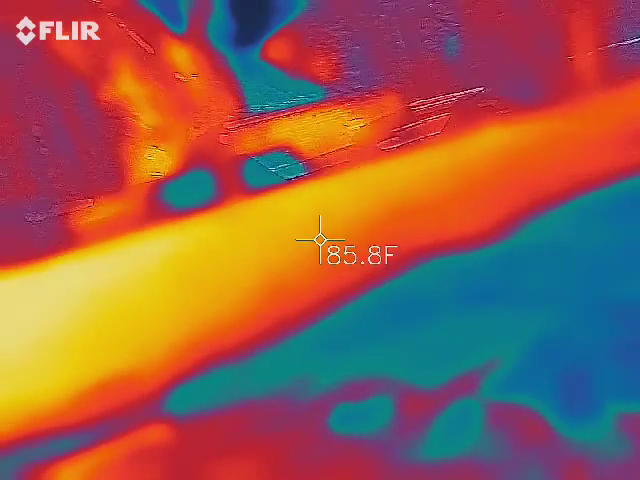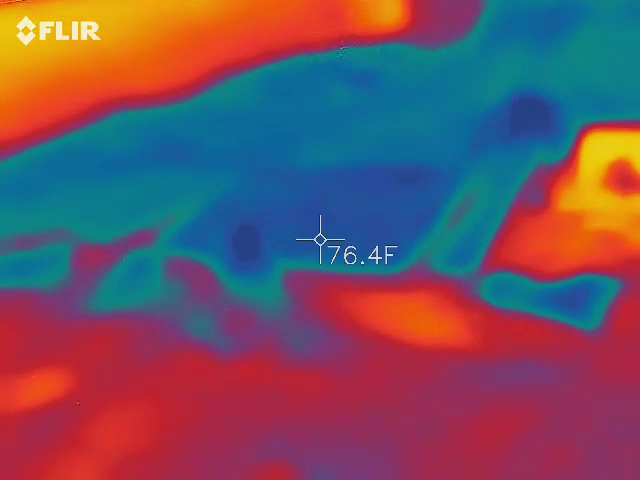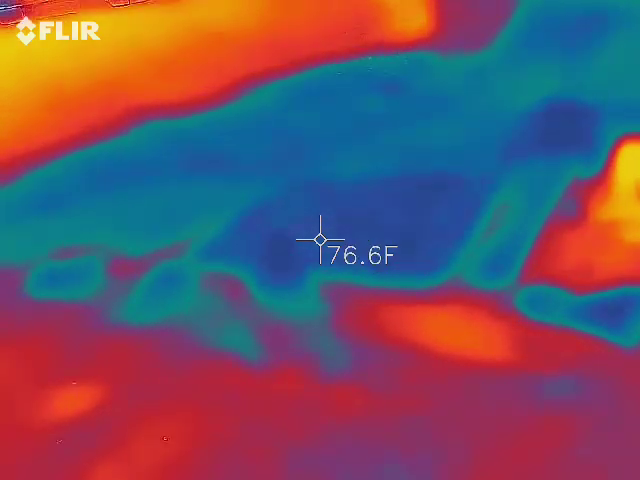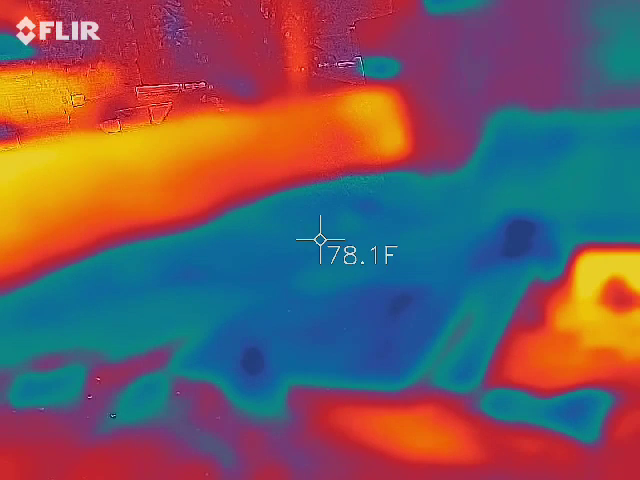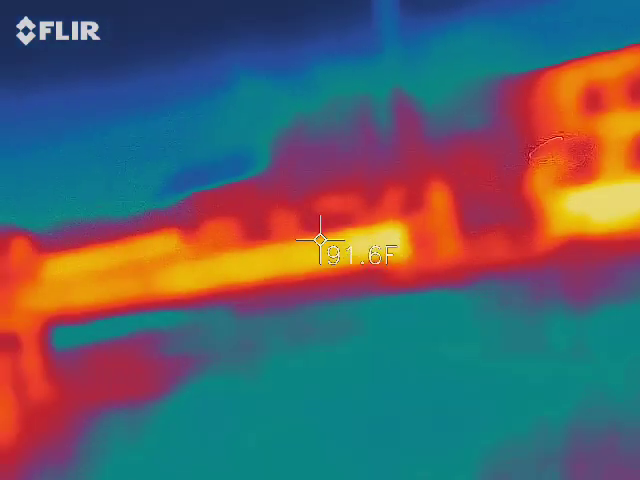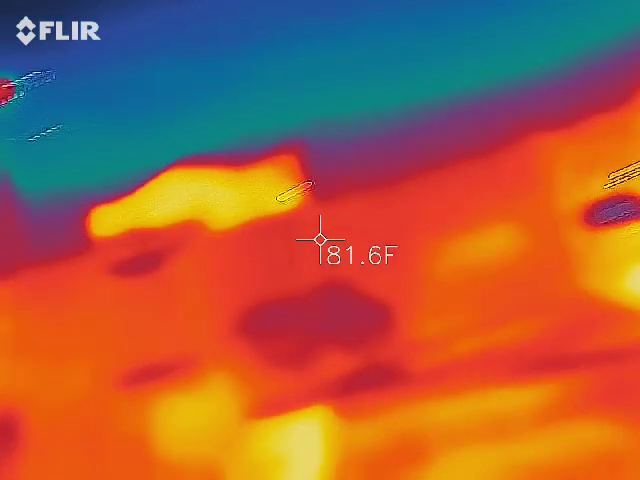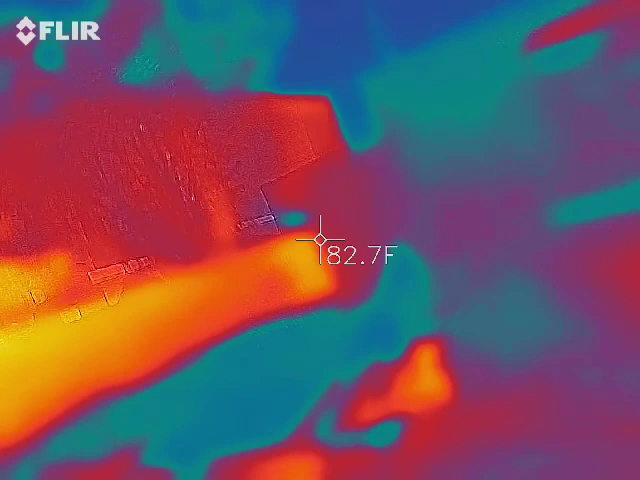I don't know if that's a thing, but it was the mattresses. Oh, 76. The mattress? Okay. Not sure if that means anything, but the mattress over here is registering a little cooler. I don't know. Do you see anything?